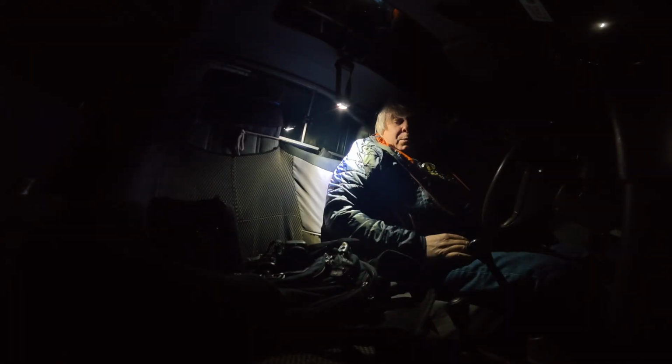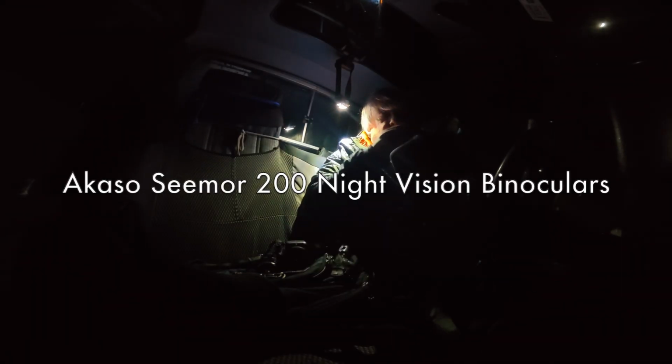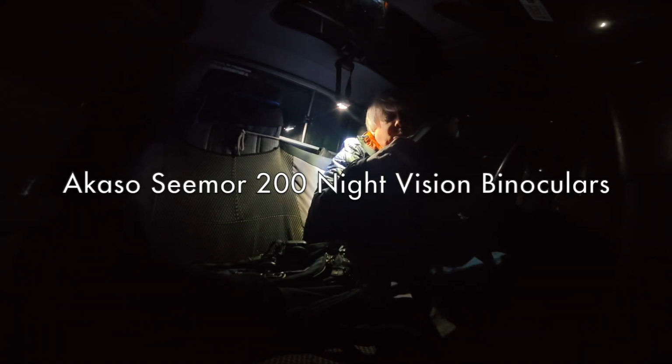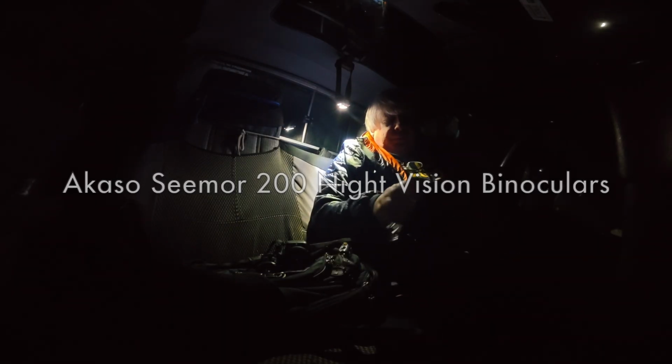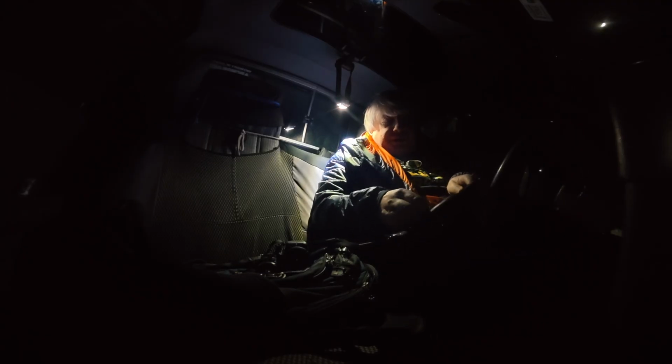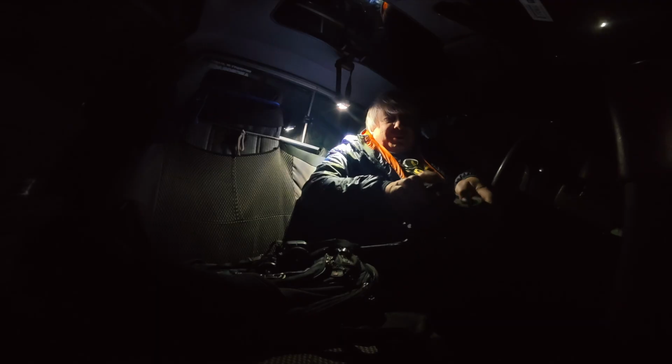I'm not real happy with it, so I just hope that this Xana 220 or whatever it is does a better job of doing whatever it's supposed to do, because this SiOnyx, I'm not really impressed with it. I just have to say that.